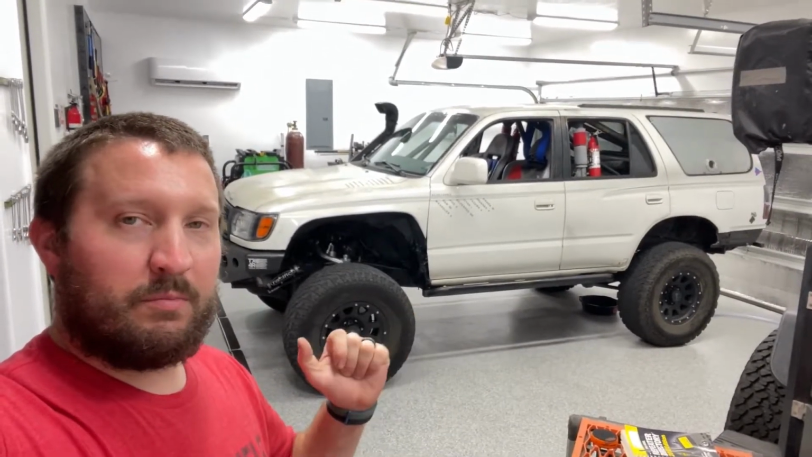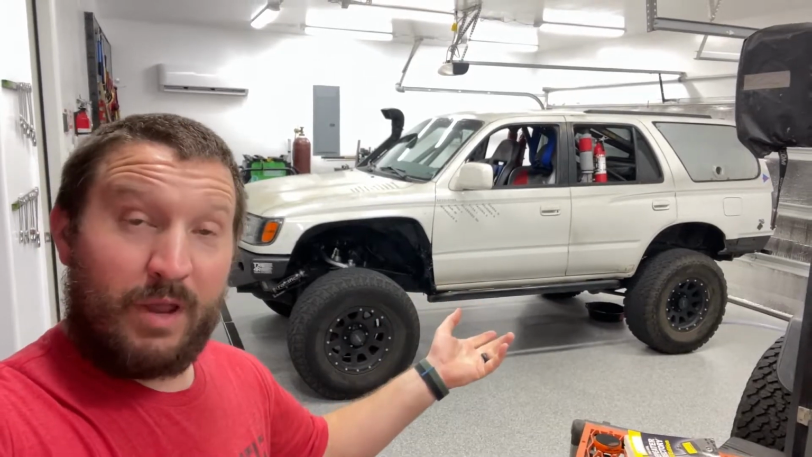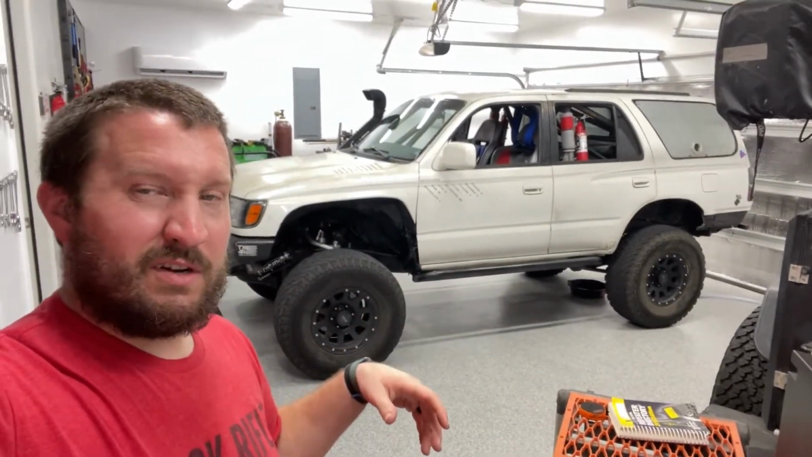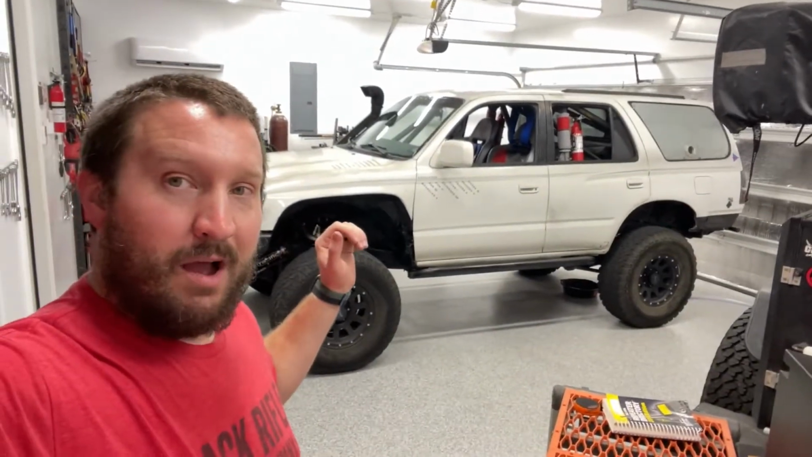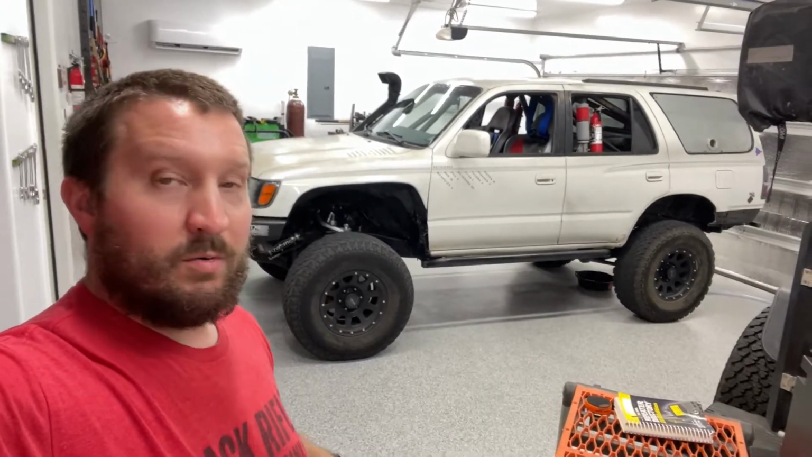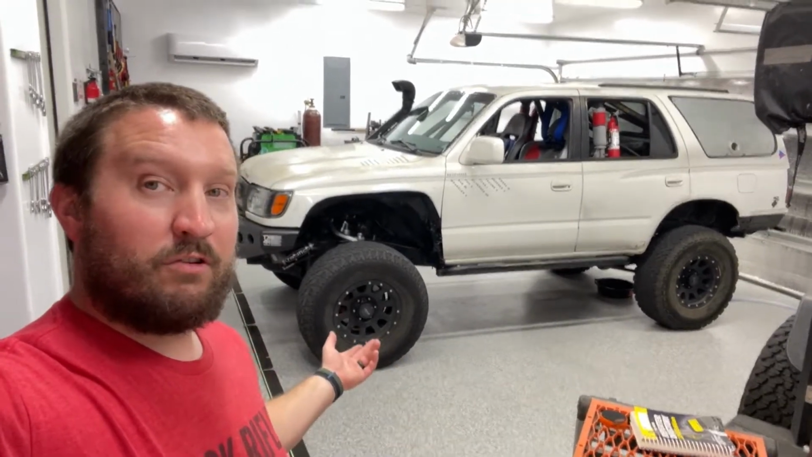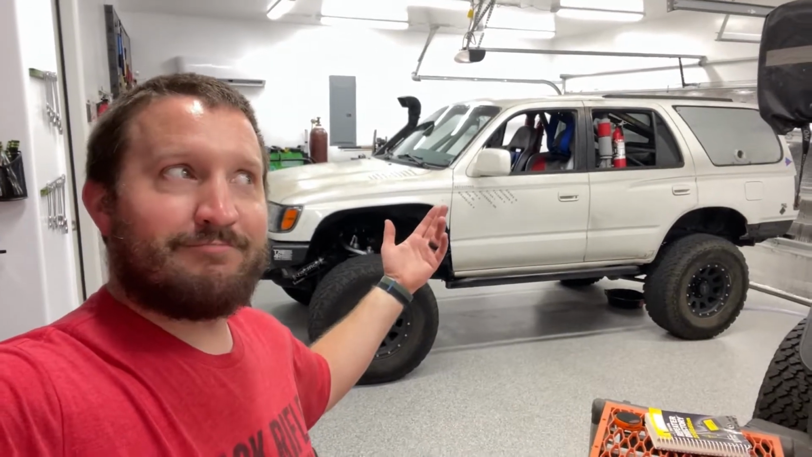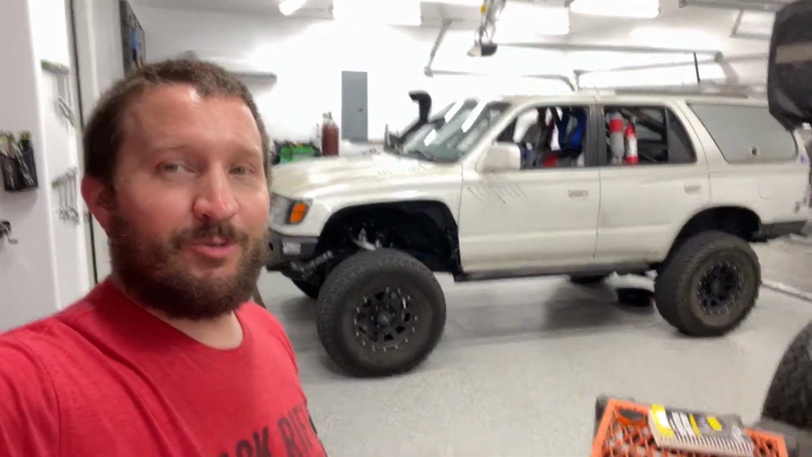This is our 4Runner that we want to race in the Baja 1000 or maybe the Baja 500 first. We're going to see. That's turning out to be more monetarily responsible. But my mom has a thermal camera and I got to borrow it for this weekend. So I want to show you what this truck looks like in thermal after highway driving in that 70 mile plus an hour range. So enjoy.